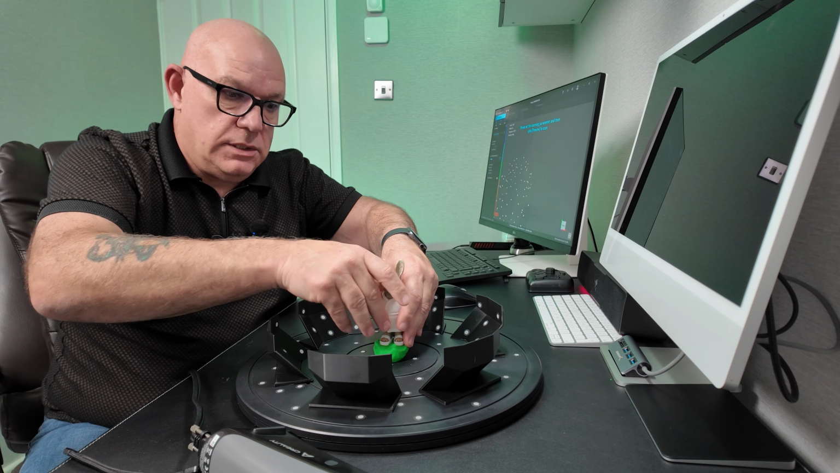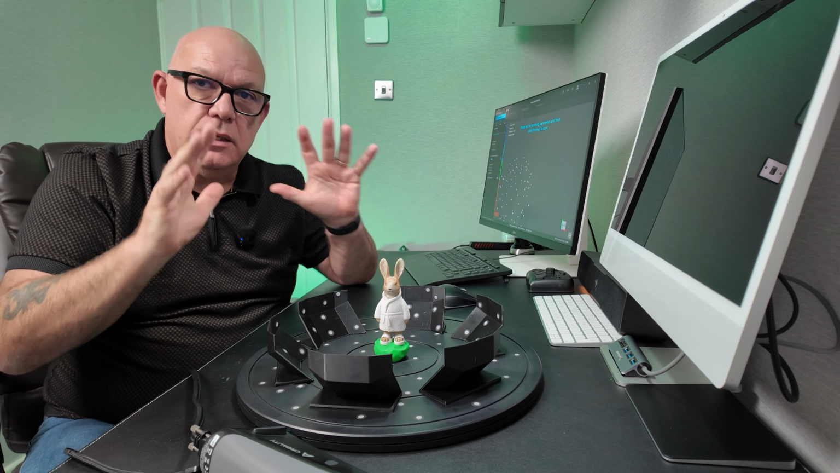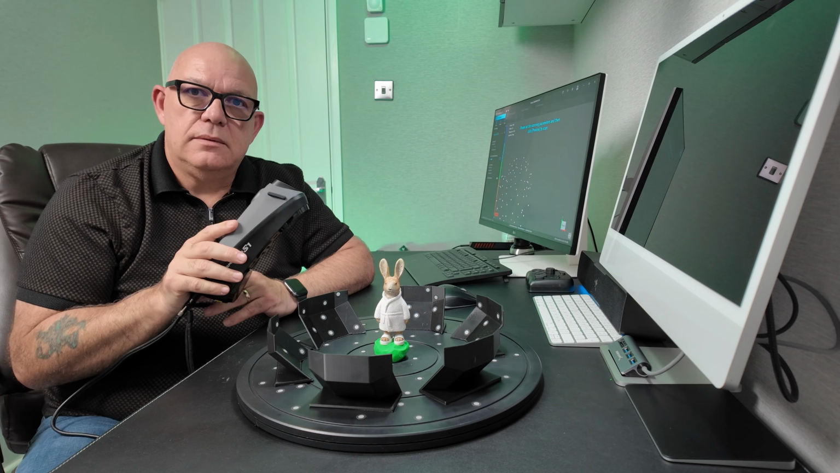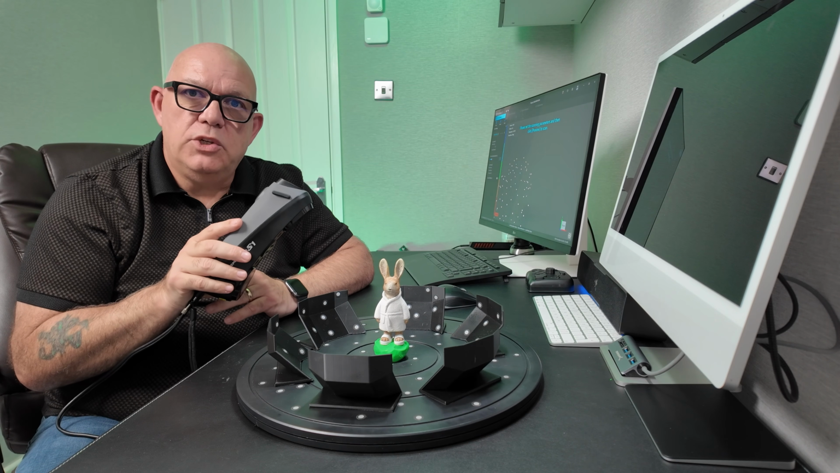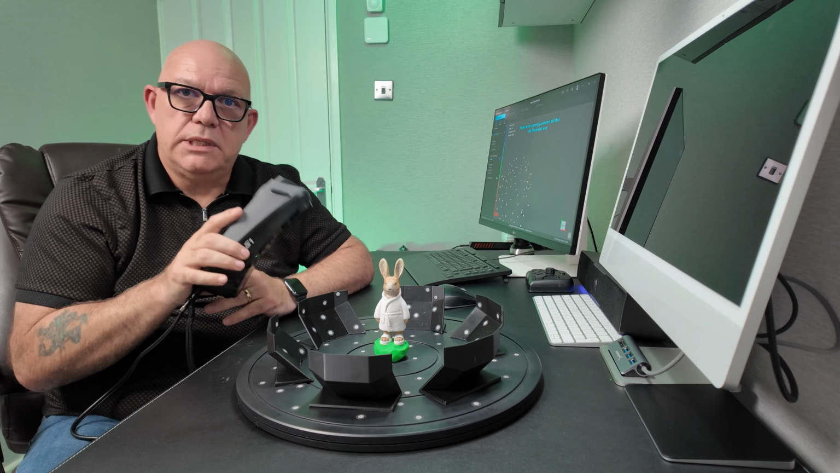Put our rabbit back on the turntable into the middle, being careful that you don't knock anything. Because obviously if you knock anything now, you've scrapped it and you've got to start again. So now the scanner doesn't have to build up a map of the markers, it's already got them in. It just uses them to navigate round and then capture the point cloud of the item to be scanned.